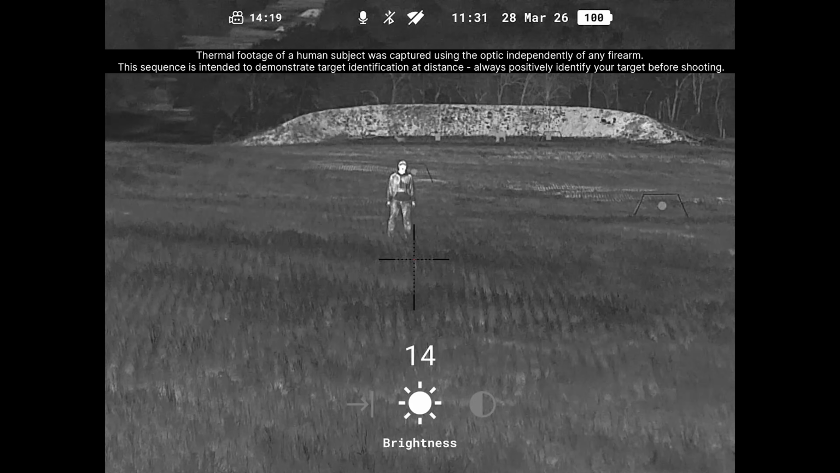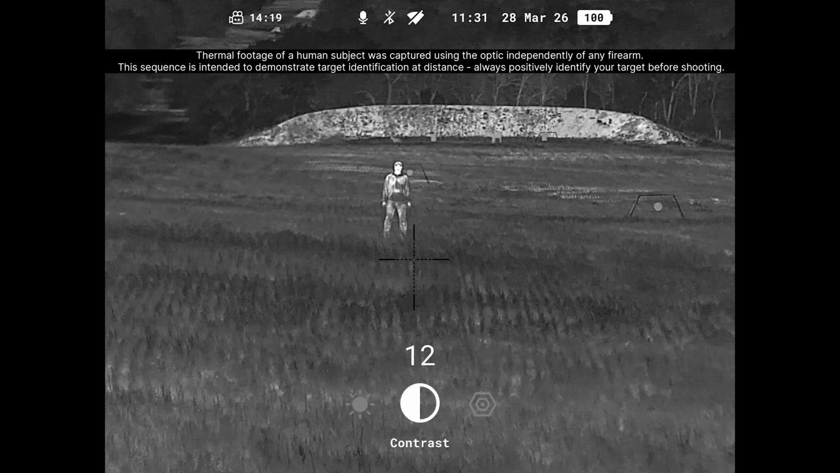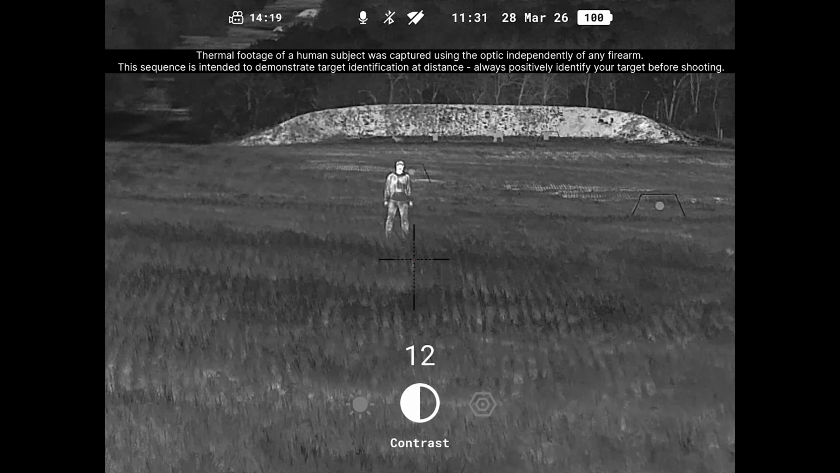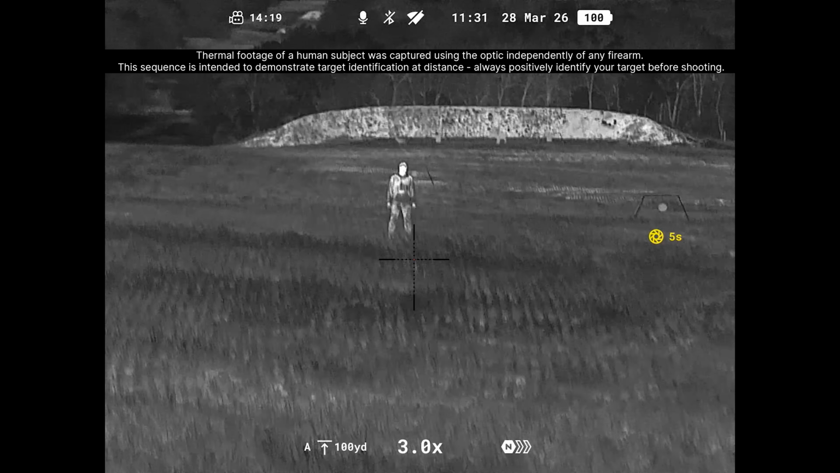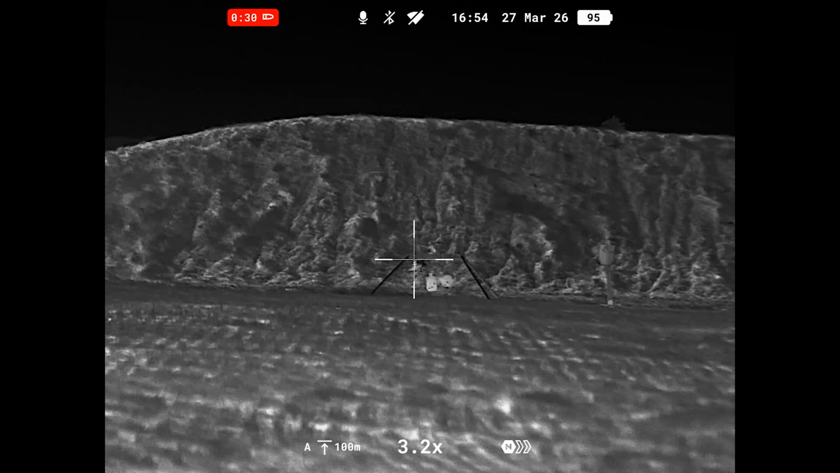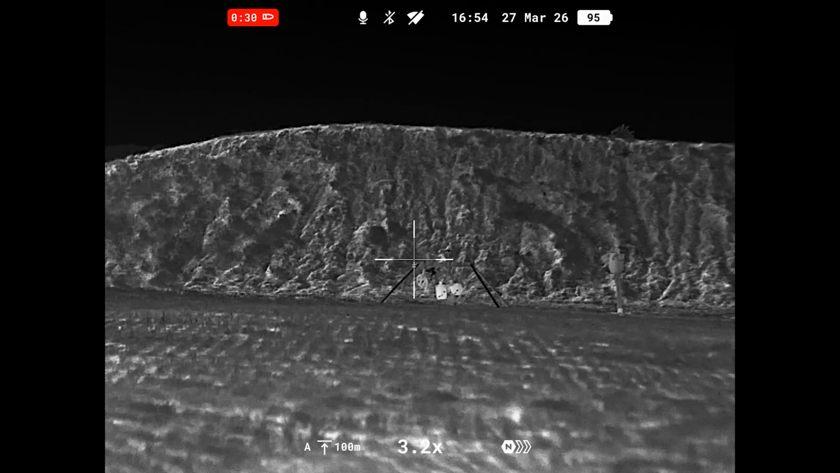So you have to play around with the contrast and the brightness to get that grayscale to give you more detail. But if you're in high or ultra, you're going to be overexposed. You're not going to get that detail, however much you play with it. So get down to normal mode. Normal stands for normal weather. High is for normal settings with high thermal contrast.